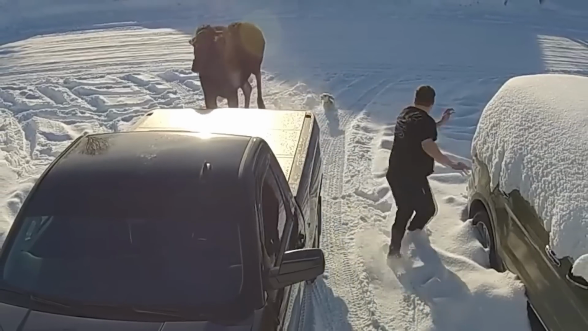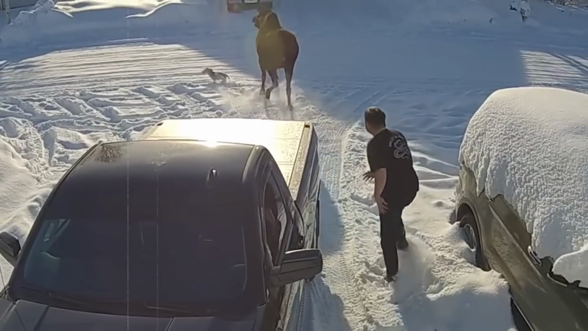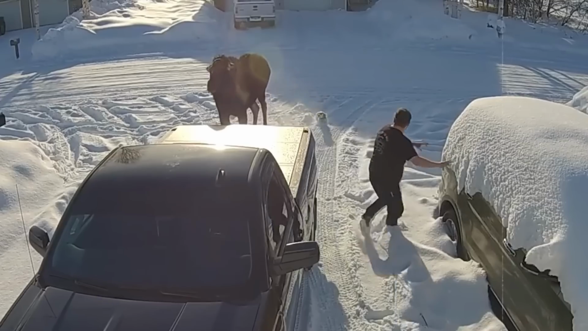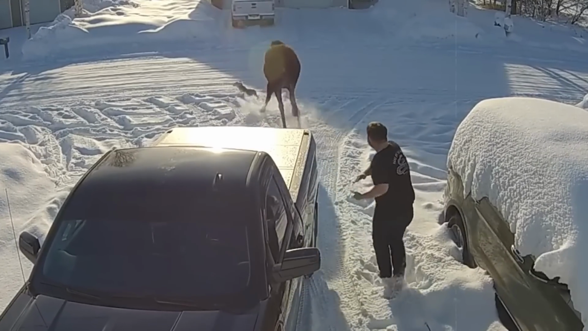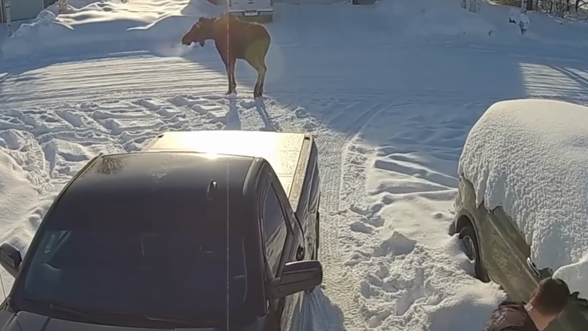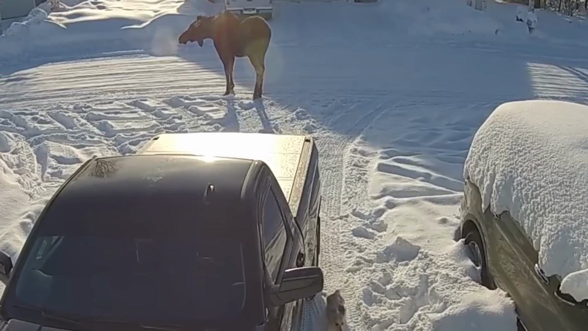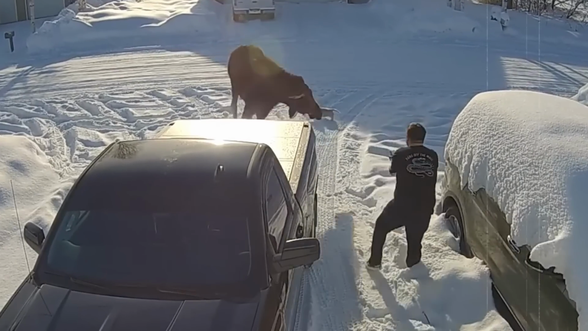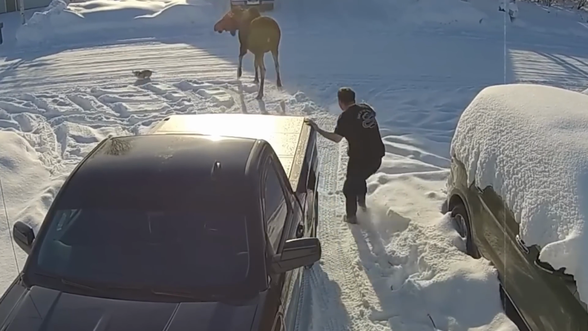The moose then starts chasing the dog, but the dog's small size and speed help it evade the moose. Eventually, the moose casually strolls away. It's truly heartwarming to see this brave dog jump in to protect its owner. Moments like these make me lean towards adopting a dog of my own.